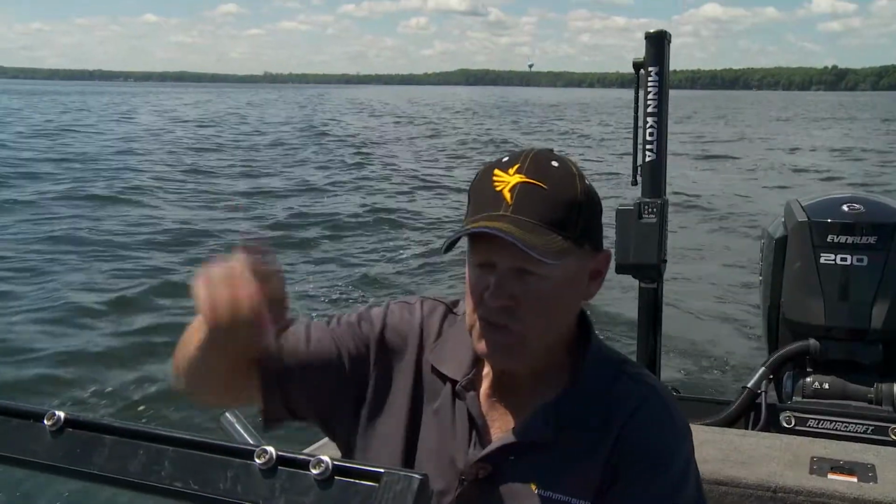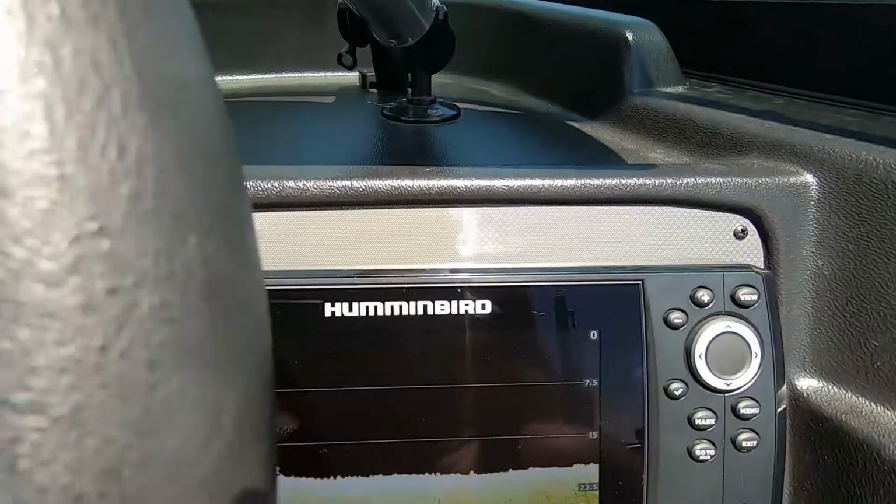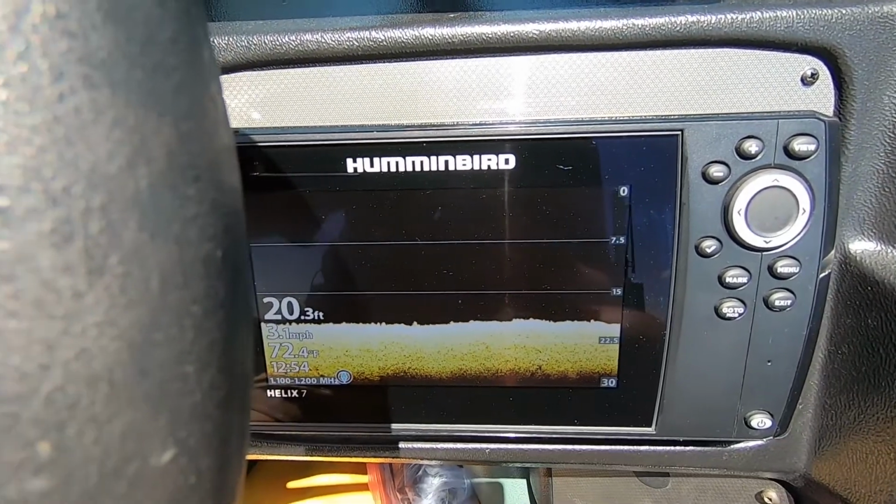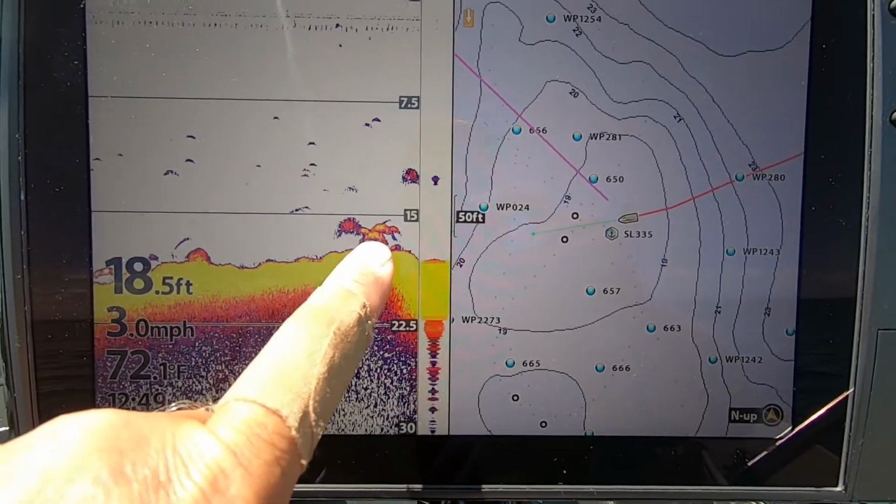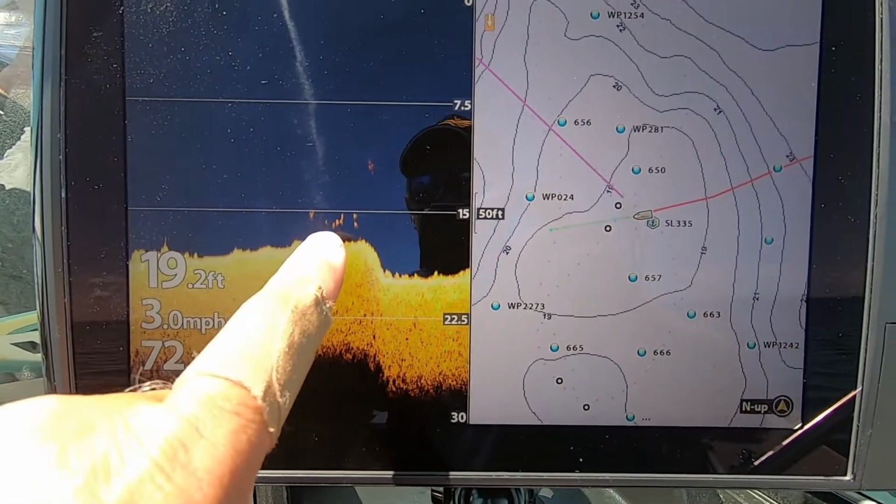So that 2D sonar, your standard traditional sonar, it's sending me feedback. But I'll come over a little stack of fish. There might be 2-3 fish there that arc on my Helix unit. And I get really excited, man, there's 2 or 3 of them there. But you look down at that down imaging, and I run a down imaging on my Helix 7 that's built into the dash, and it's always on down imaging. That's how important it is to me. And then up here on the top, on the 12, I'm running the standard traditional 2D sonar, and I'm running my Lake Master map. Now I can easily flip back and forth to my down imaging up here and see all that same stuff. So it's real easy.